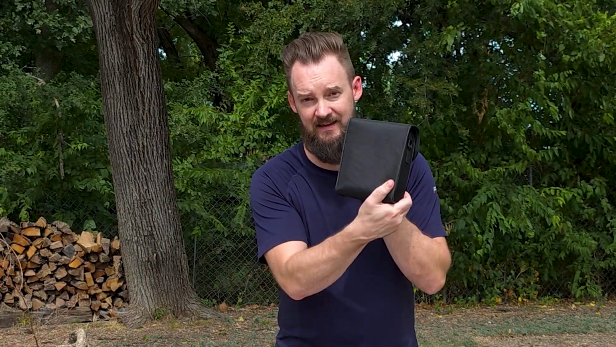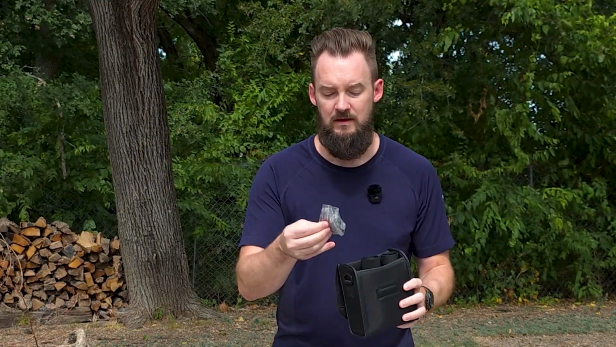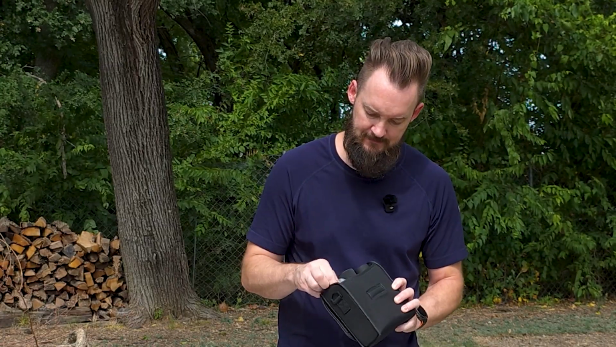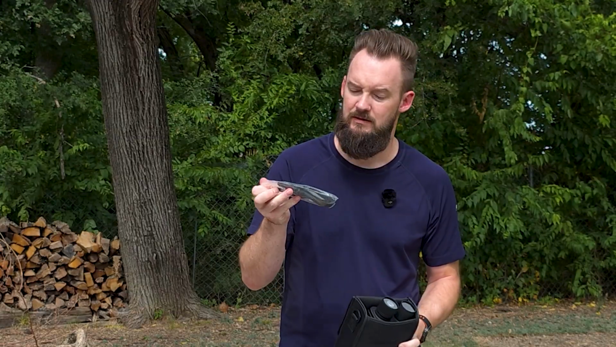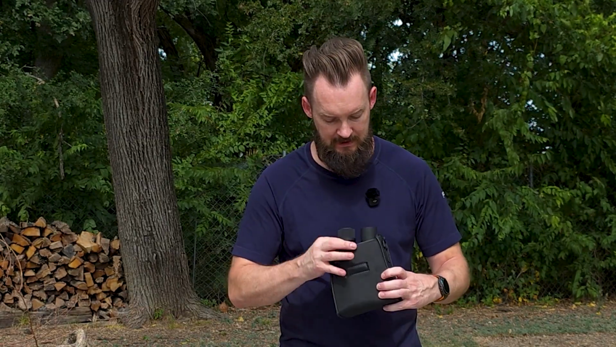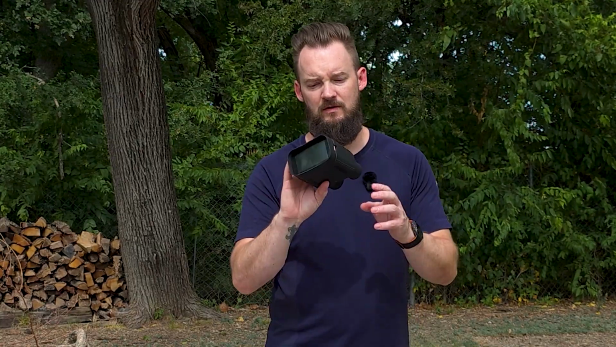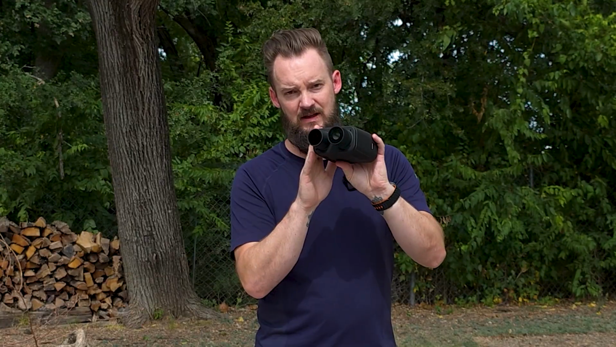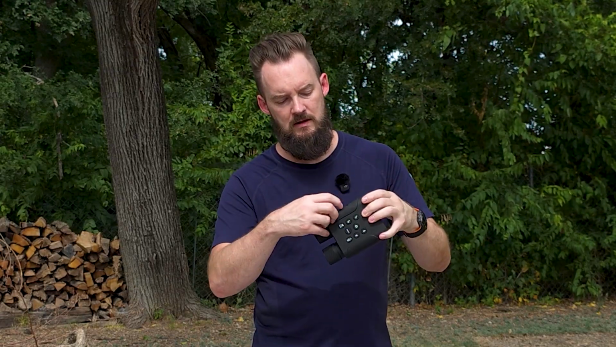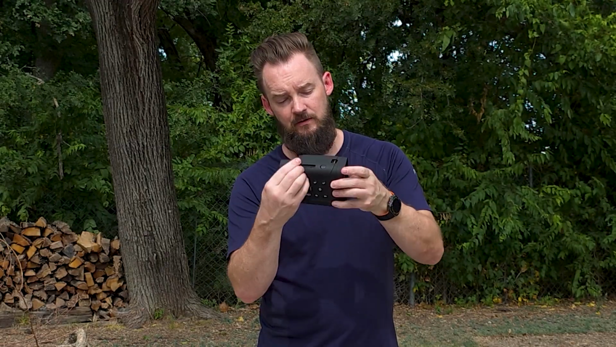Comes in a nice carrying case. There's a charging cable. It's a strap for the carrying case. And then you also have the night vision goggles itself. And there is a micro SD card to do video recording. The micro SD card goes in over here.